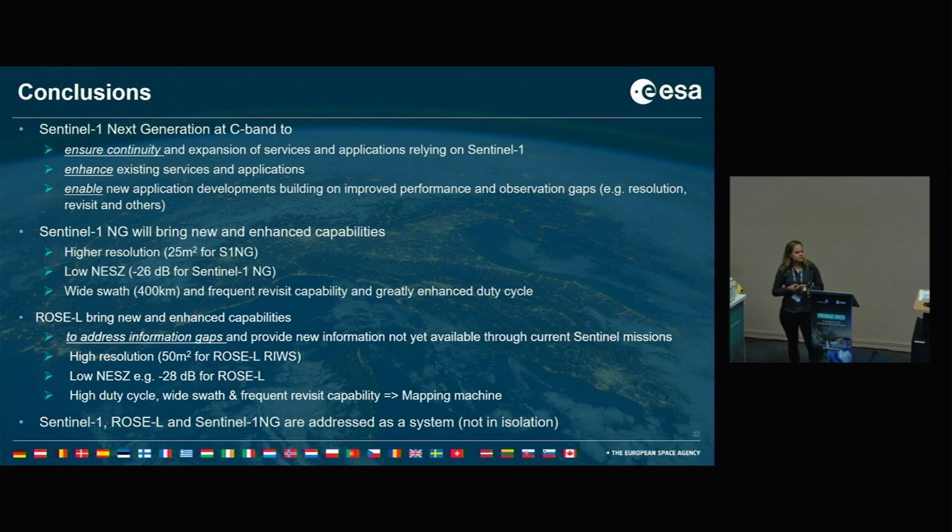So it's just a very short summary of what I said. Sentinel-1 Next Generation is really meant to ensure the continuity and expansion of the services that we are currently serving with Sentinel-1 and all the applications and services that are relying on our satellite mission. Then to enhance these existing services and applications, and also to enable new applications by building on the improved performance, a better revisit and a better resolution.